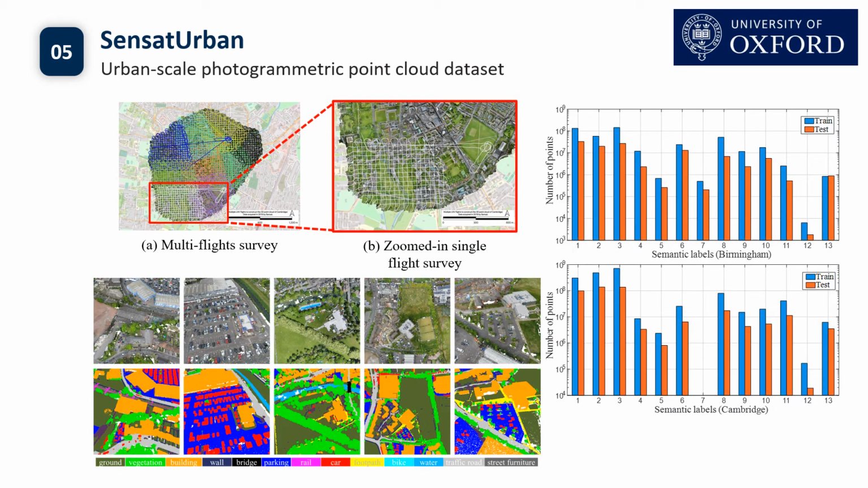Different from most existing datasets, the point clouds in our dataset are reconstructed from high-resolution aerial images. Here we show the survey of a region in Cambridge. All 9 flight plans, as shown on the left side, are collated together to cover the site. Lines with different colors represent different flight paths of UAVs. We also provide the data distribution and some examples of our SensatUrban dataset.